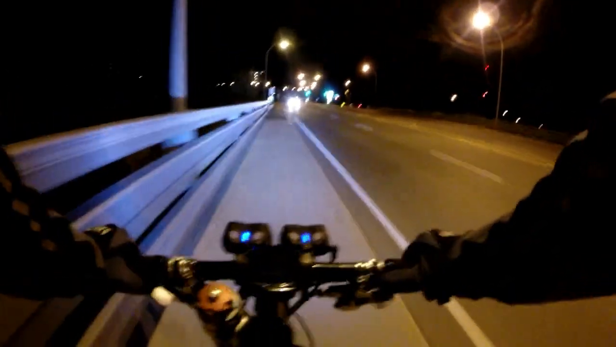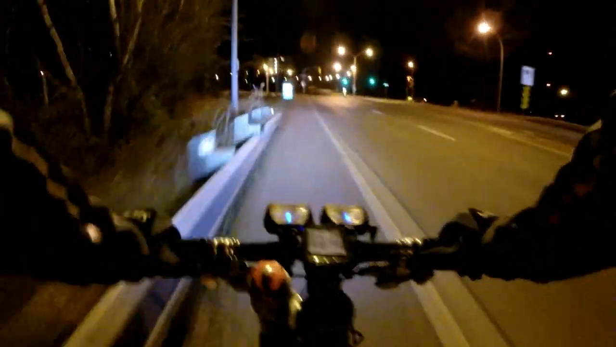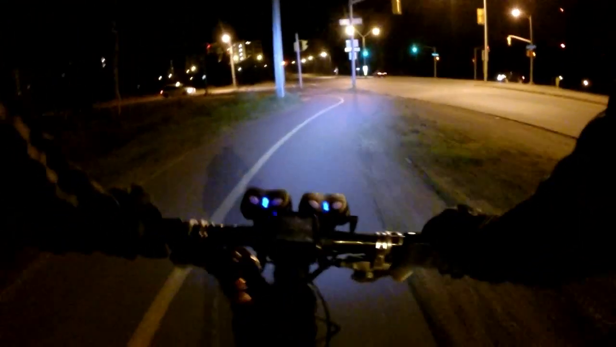So the dam that we just crossed is just up there. I don't know if you can see the lights. So now we're about to go up the switchback downhill. So I just created a KOM Strava segment up this way.